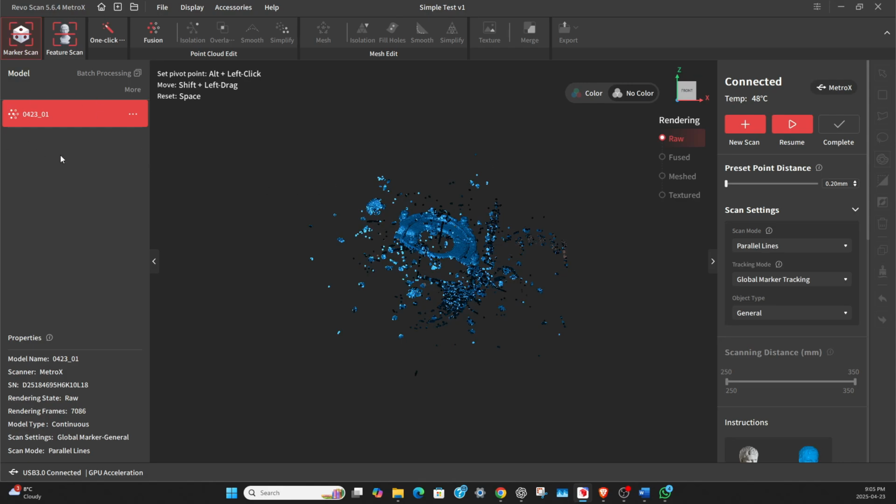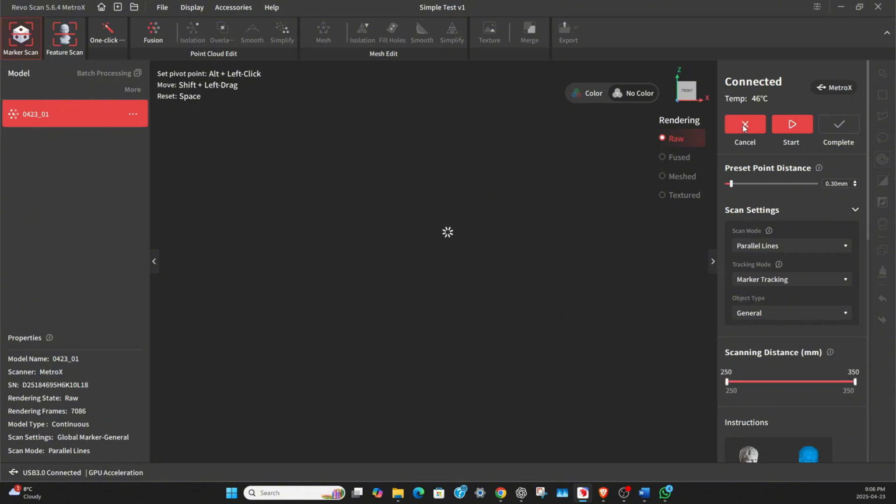So there's our first scan tonight. So what I need to do now is reposition the part. Now, if I'm careful and do not move any markers, I can then not have to do another global marker scan. So I didn't move anything, so I should be able to just make another scan using the same marker scan.